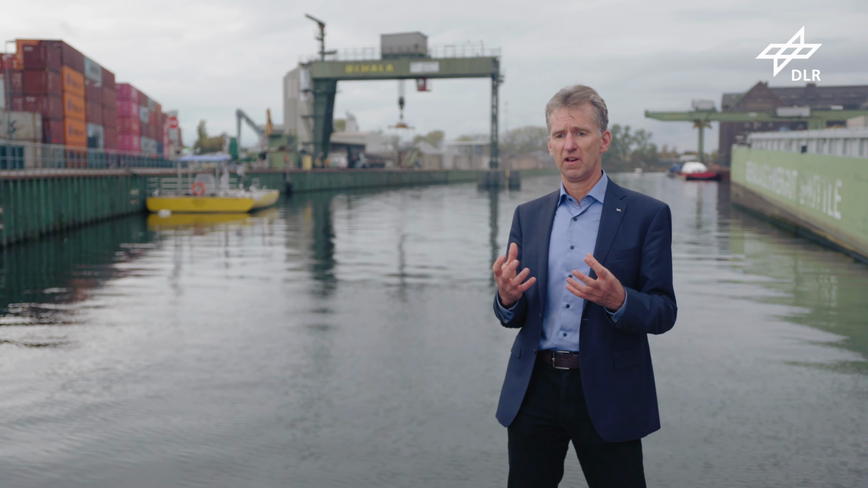We have a consortium built of the manufacturer of the sensors. Then we have the BTU, which are experts in signal processing for really adapting the sensors to the application on inland waterways. And we have us as DLR, which already have some background knowledge on the application on inland vessels.